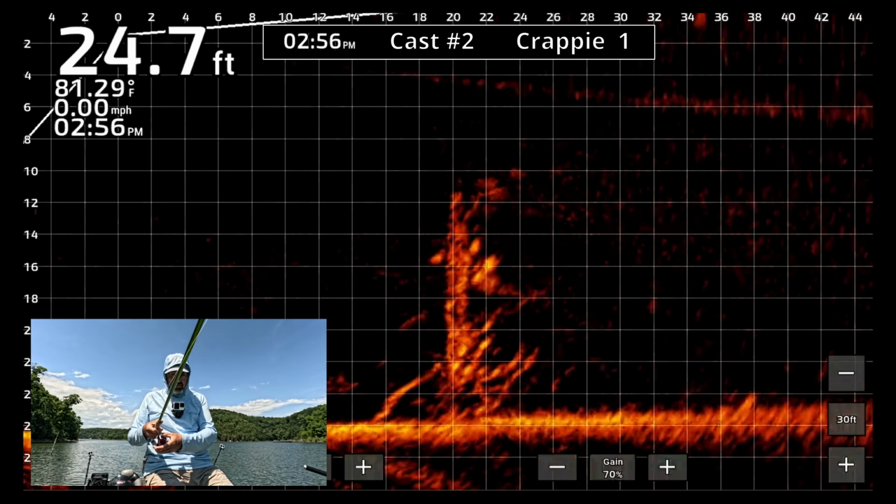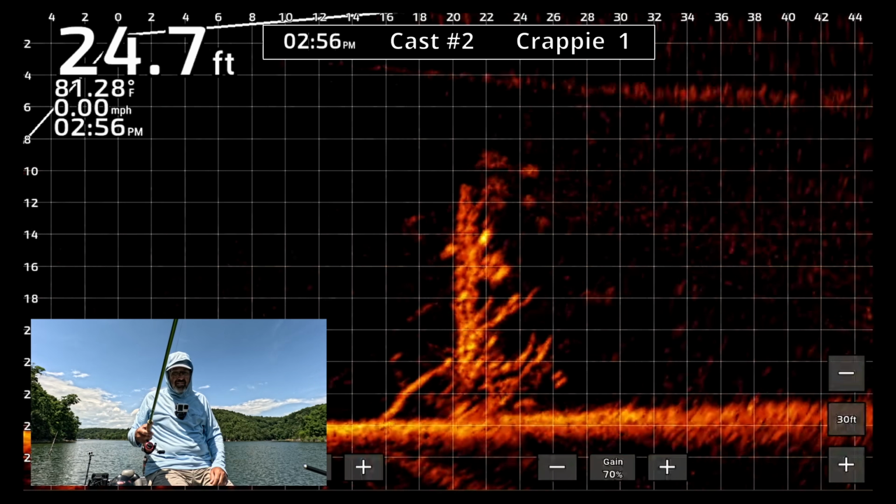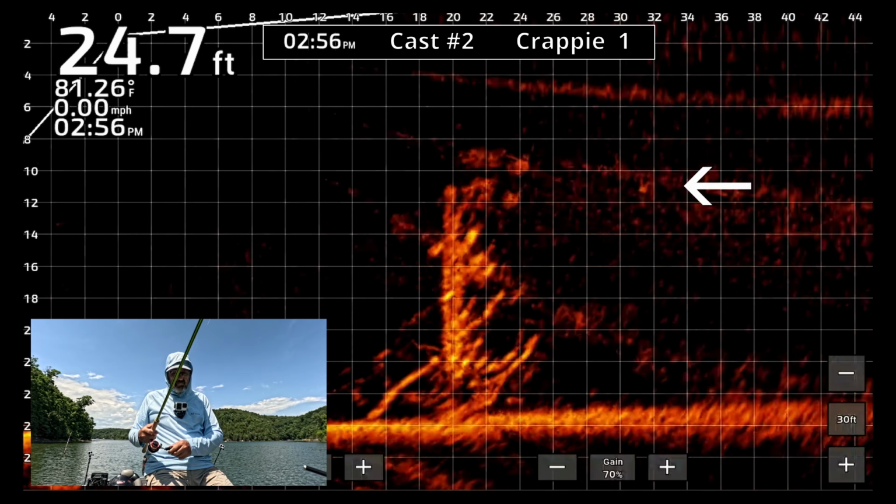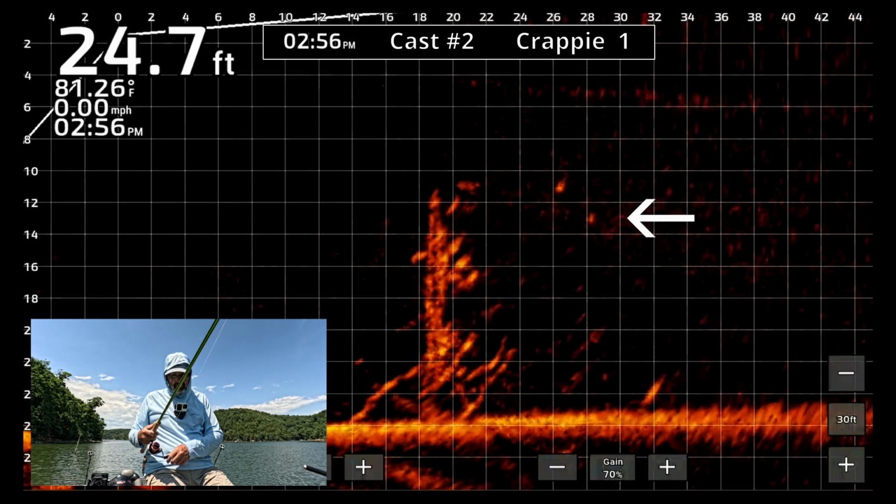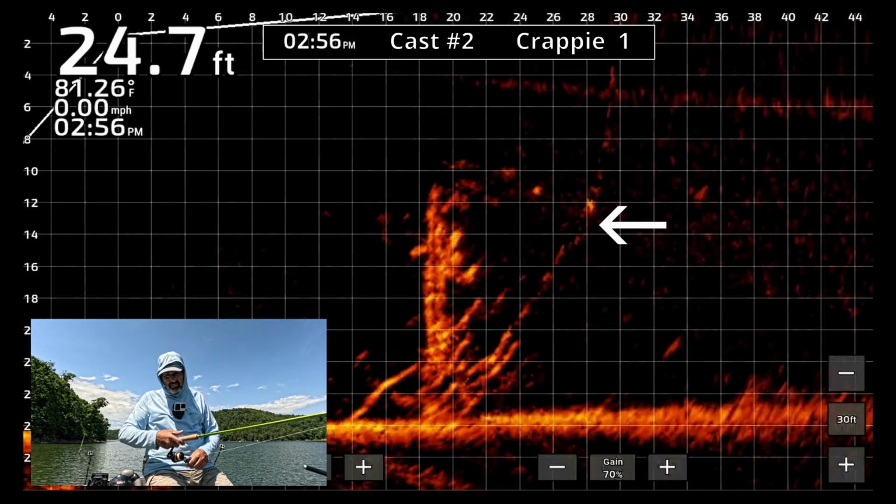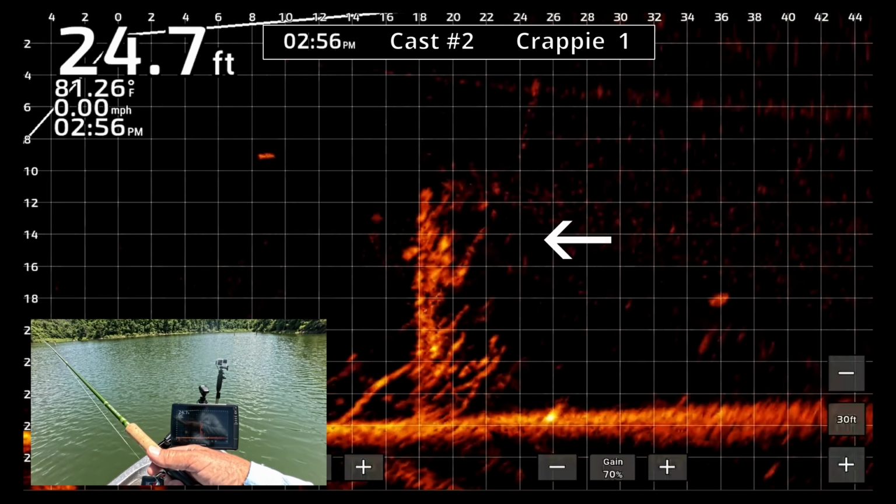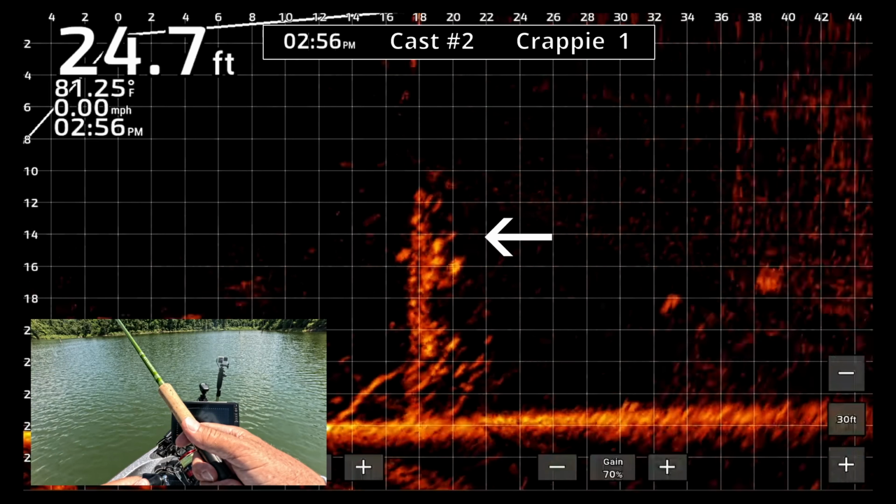I am, for the most part, going to keep the cameras rolling and not cut anything out, with the exception of a couple of places to compress time. Not every cast produces a crappie. This one does produce a bite.